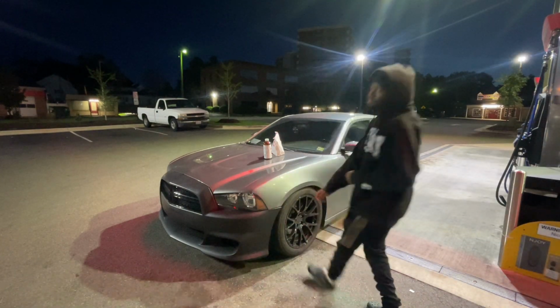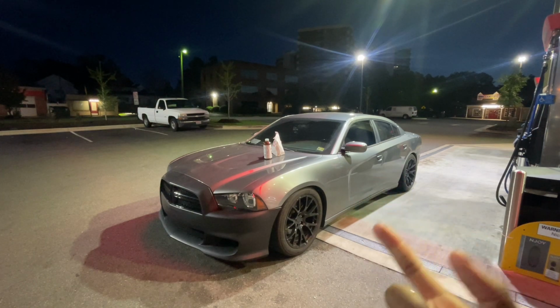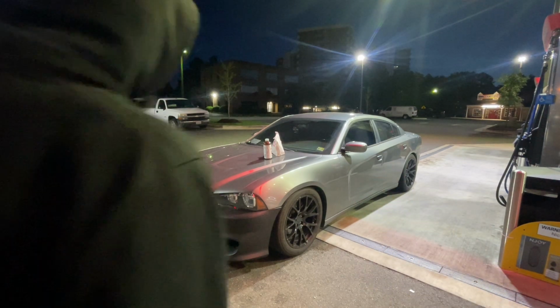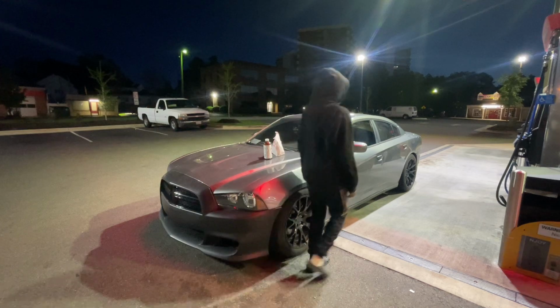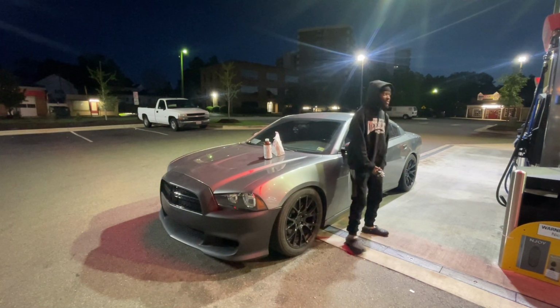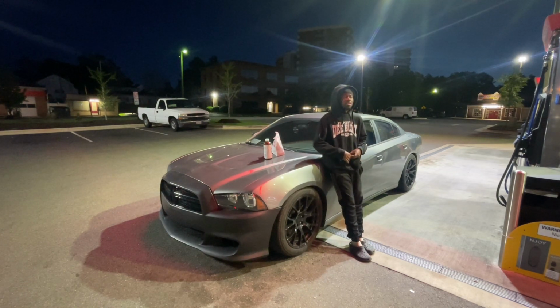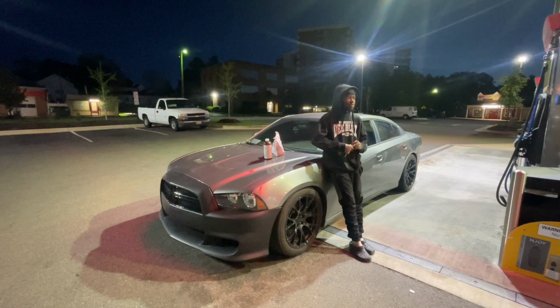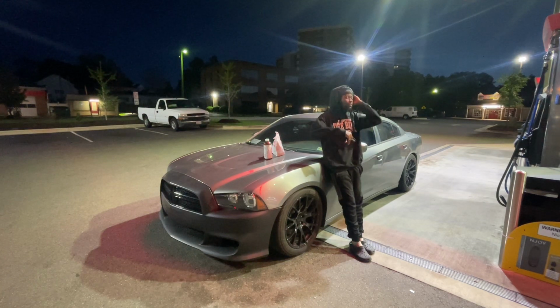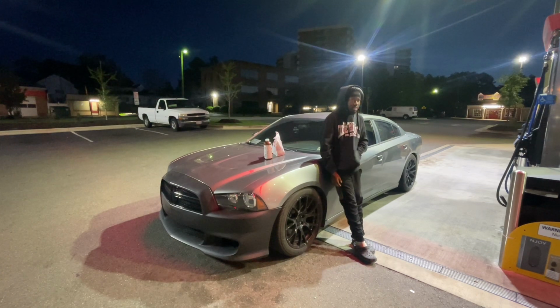Hold up. Let me see something real quick. Okay, so I'll take two of them. I'll take one with the stuff on the car and one with the stuff off the car. But this looks good, bro. It's like the perfect time to take this. Like, lighting and all of that is too good. Like that.